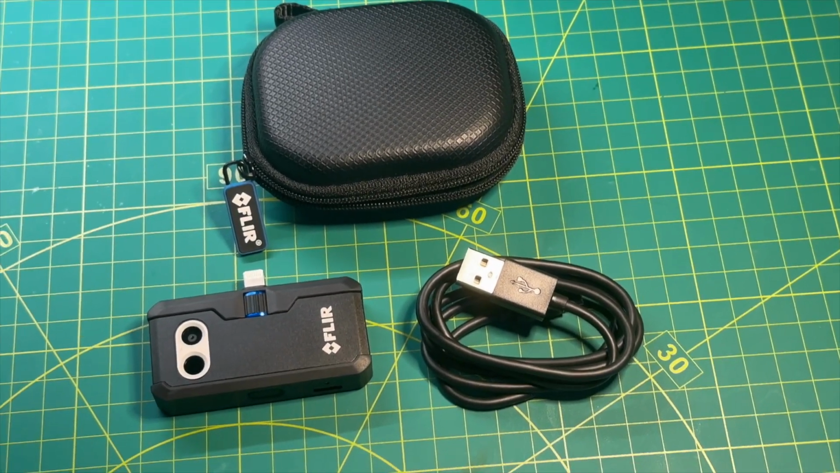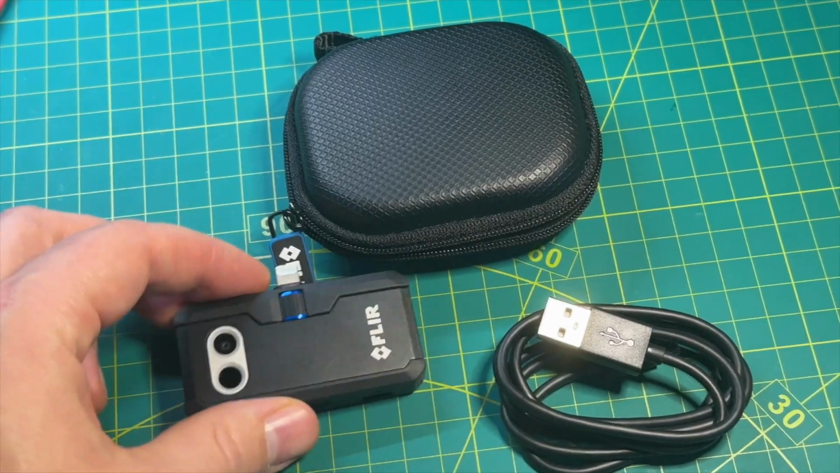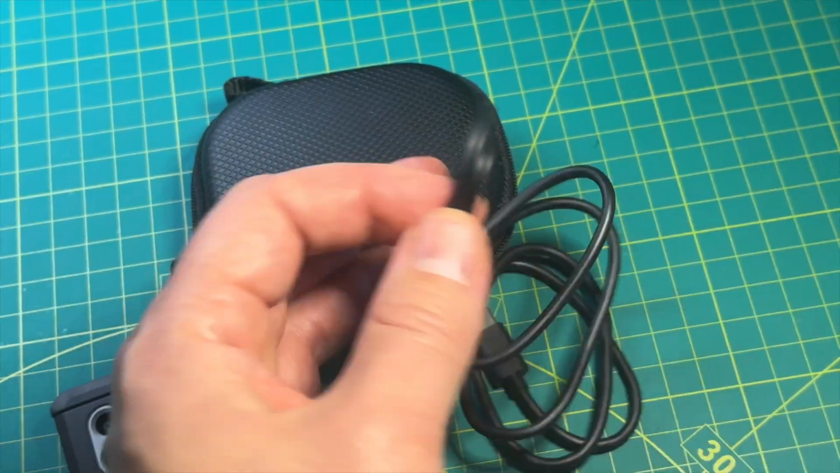FLIR, on the other hand, is much more minimalistic. You have the camera, the charging cable, and the carrying case.